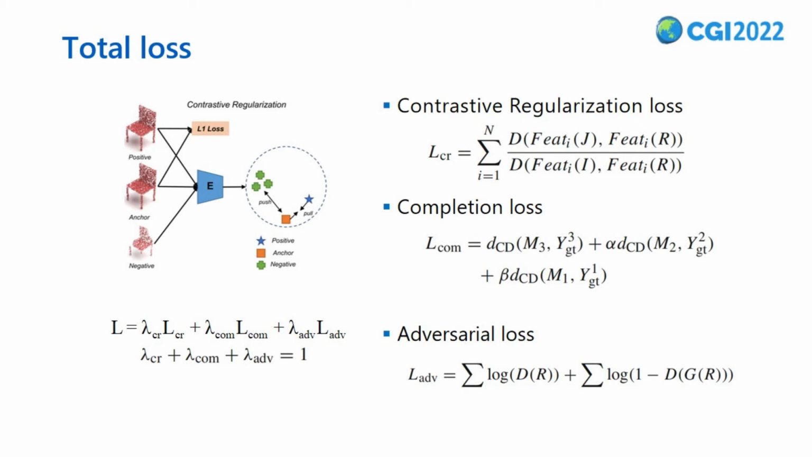The total loss function is combined with contrastive regularization, completion loss, and adversarial loss. The contrastive regularization aims to pull positive pairs closer and push the negative pairs far away in the feature space. In this paper, the positive pairs are the generated results R and ground truth J, and the negative pairs are the incomplete input I and its corresponding reconstructed results R.